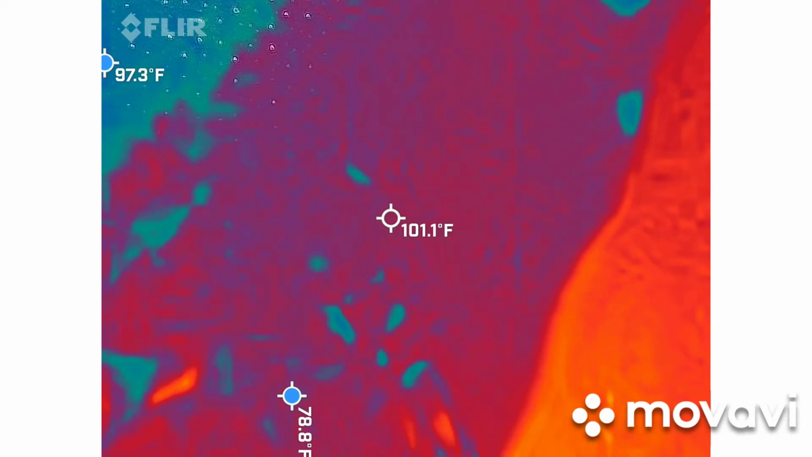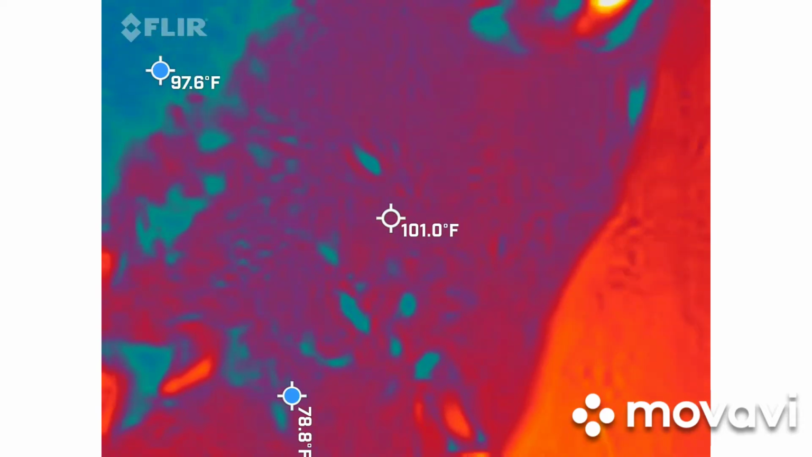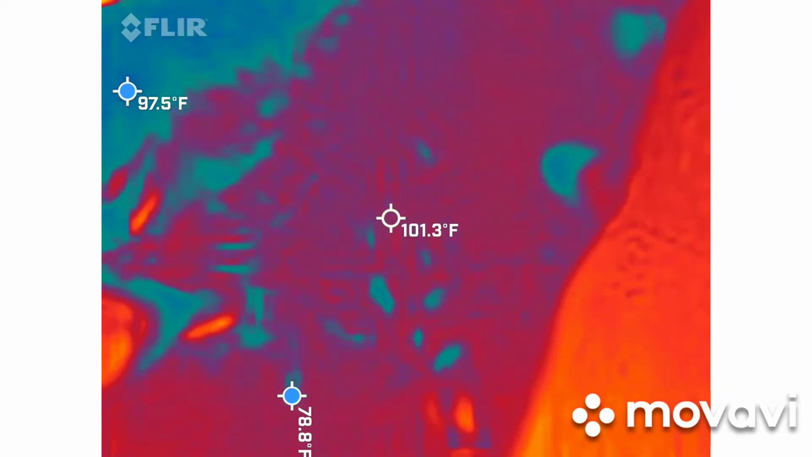There you go. So there's this one, and where's this one? That one's a toggle switch. Oh, okay, got it. There you go. Sorry. You'll figure it out. Coming down. Sorry. Yep, perfect.